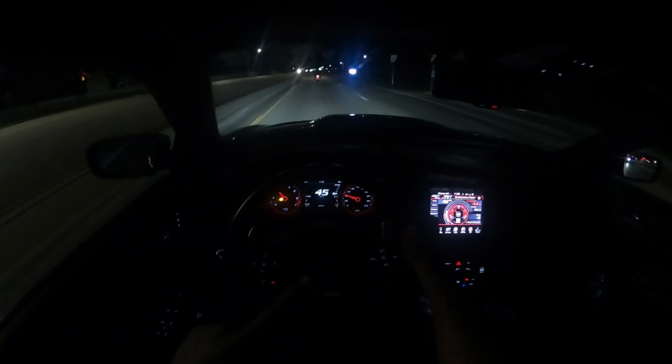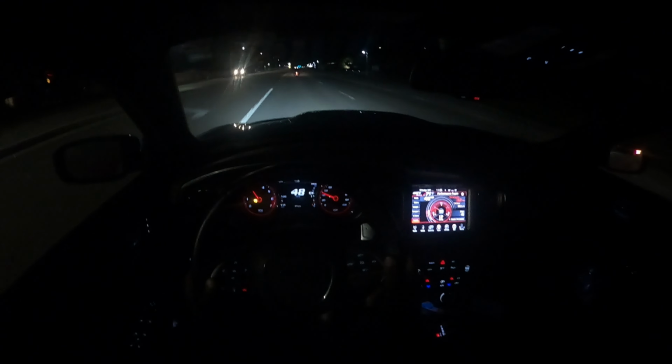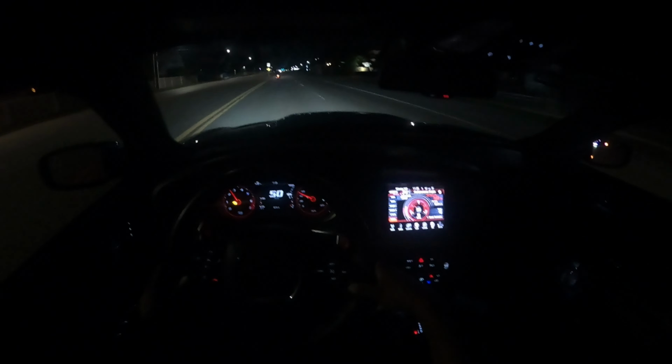That's an officer, and I think in front of us is an officer too. If that's an officer, he definitely heard us from down the street, but I'm not sure if it is or isn't. The car is fast, you know what I'm saying?